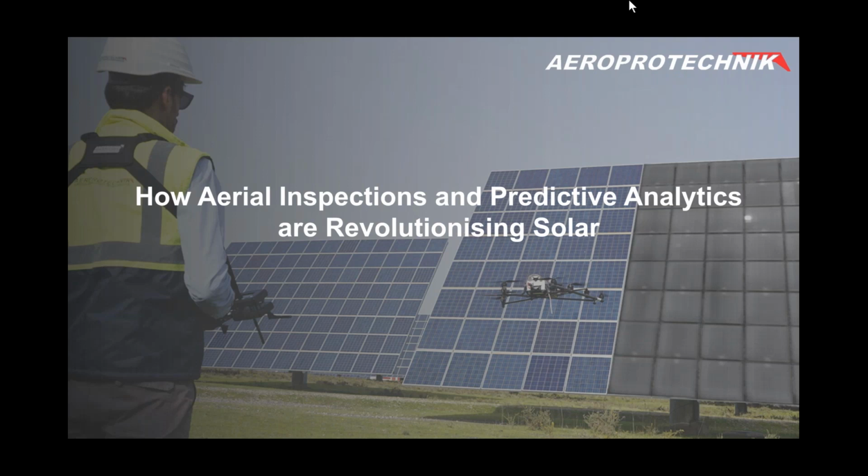The purpose of today's session is to take a closer look at aerial inspections and predictive analytics, tools that solar operators are focused on utilizing. Joining me today, addressing some of these key issues, is Nuno Marquez, founder of Aeroprotechnik, Felix Torres, PV O&M technician at Acciona, and Mikel Lopez, who is responsible for PV field and DC lines at Acciona.